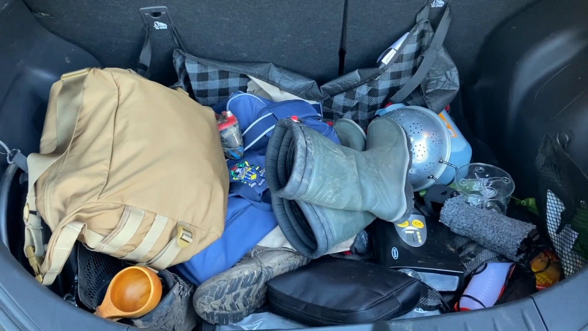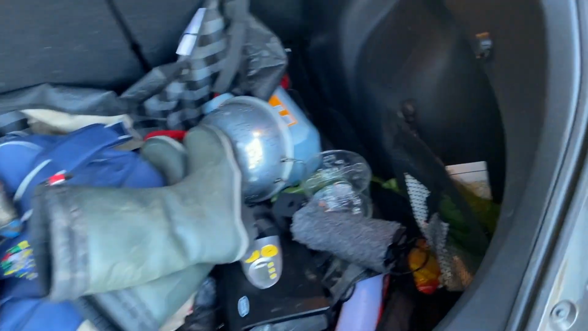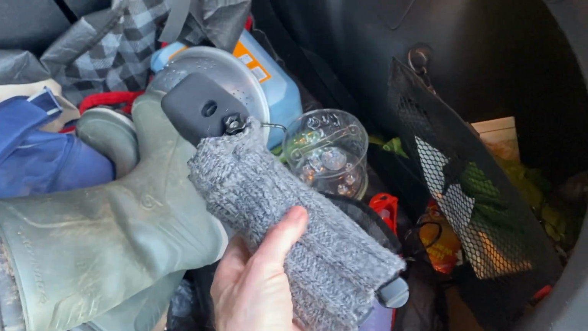So guys, I've just got home and opened my boot and realised that the GoPro was in my boot all along.